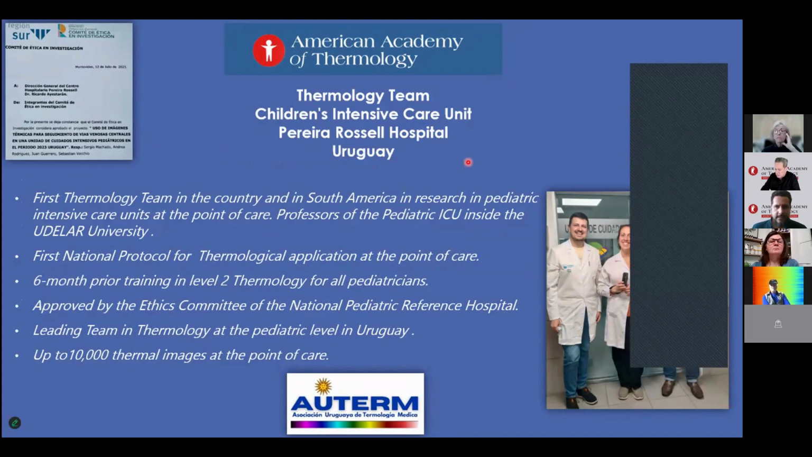Why is thermology important now in Uruguay? Our thermology research since 2023 is now confirmed by 25 medical and nursing staff, and inside learning thermology, all medical staff are trained to thermology level 2, in Bern, the first thermology team in Uruguay and South America researching in pediatric intensive care units, everything at the point of care.